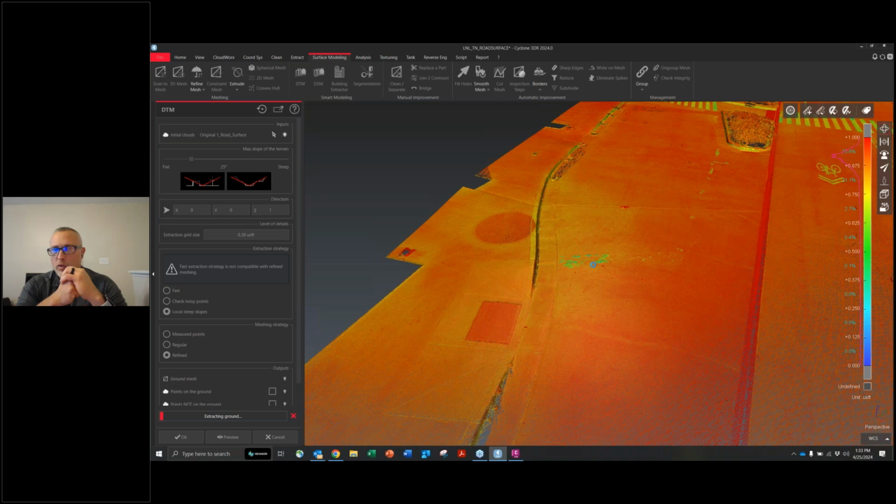Whatever picking method you want, if it's a polyline, we can add it to the surface to sharpen those edges. So whatever method that is that you like picking with.